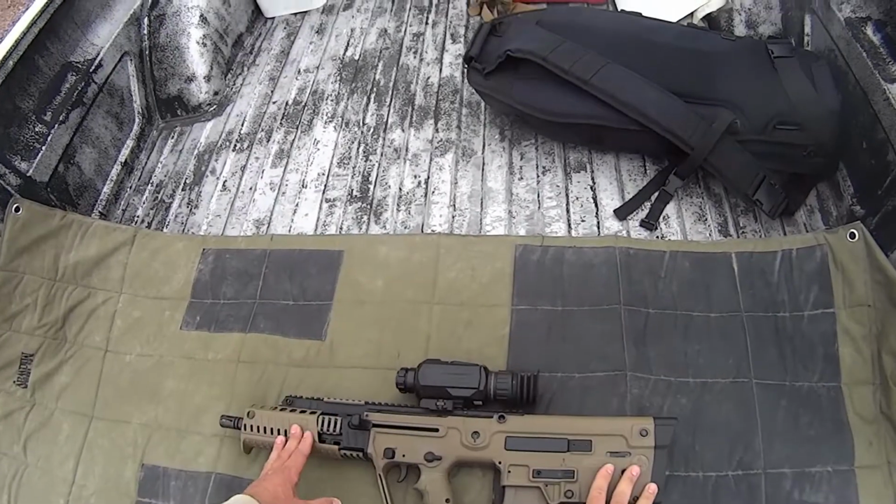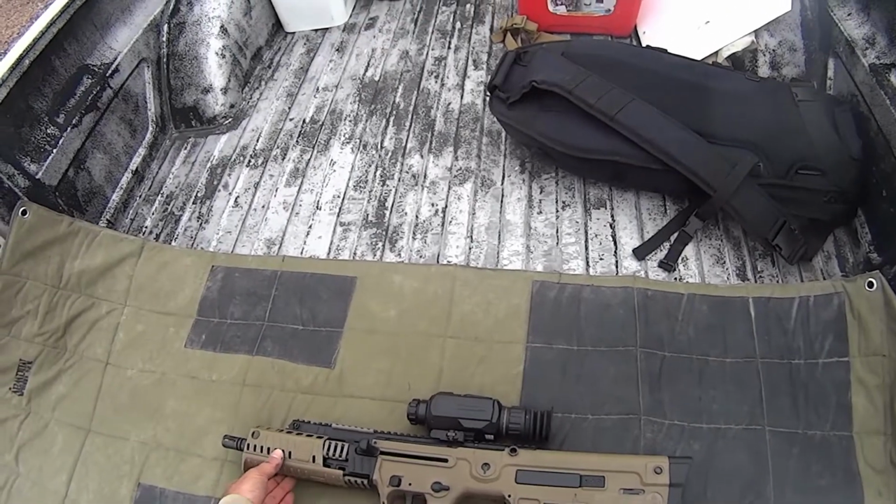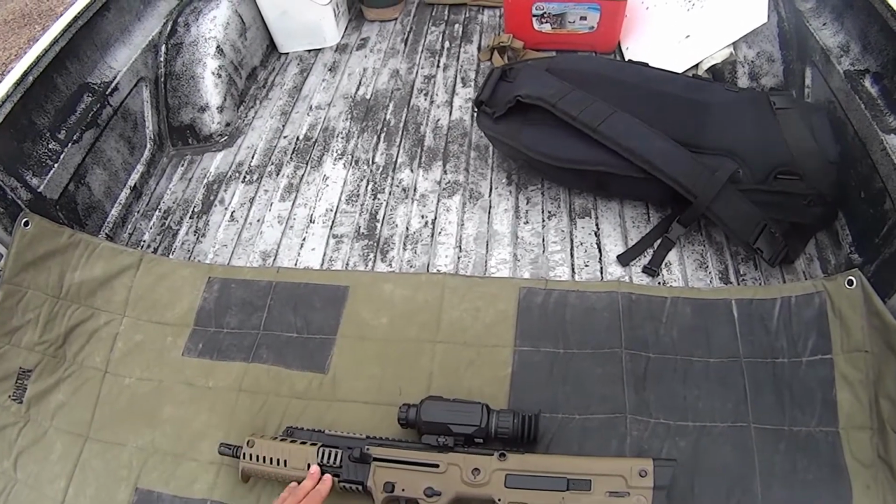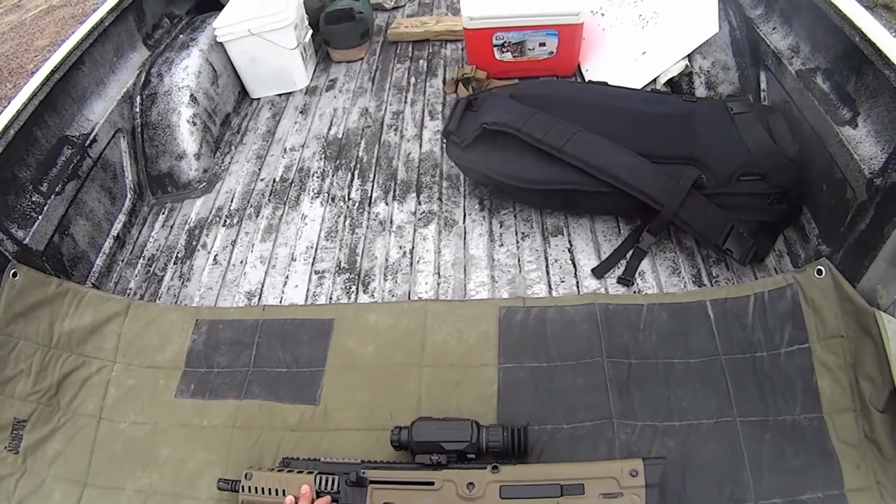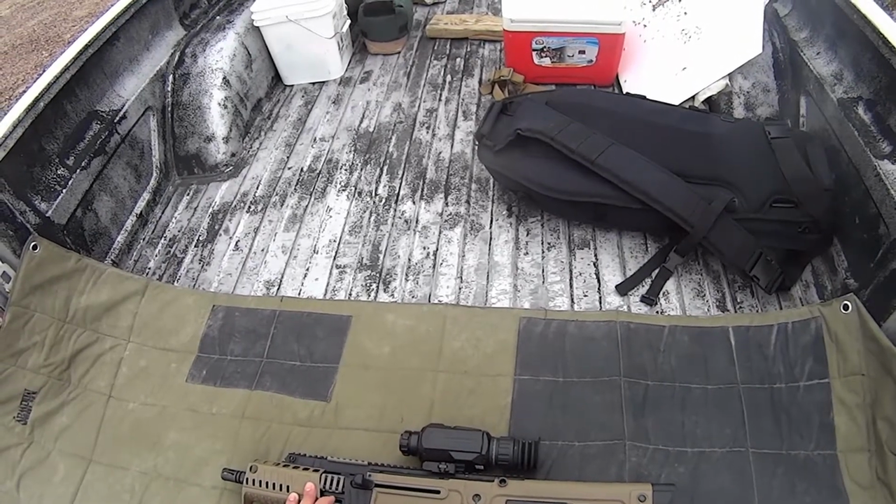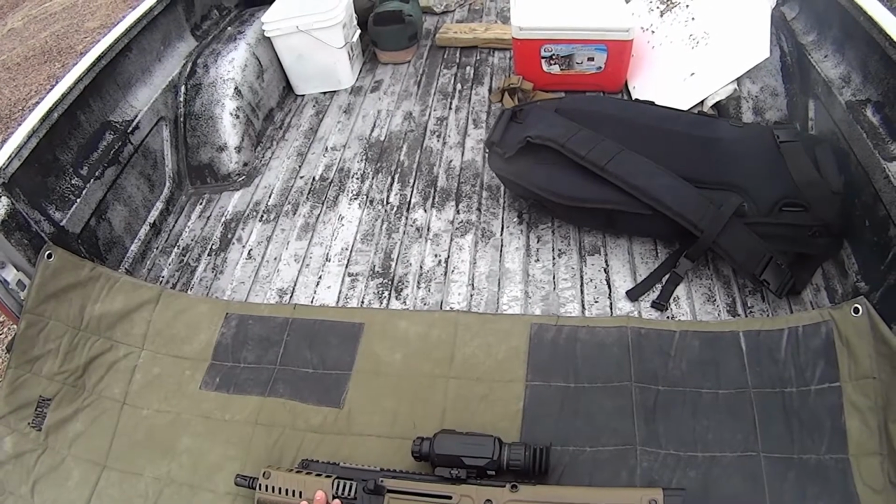Alright, so this has been a little bit of a look at the ATN THOR-HD. This is the 2-8x 384 model with the 25mm lens. Overall, seems fairly solid for the money. ATN lists identification range at 250 for a human, that's where you can make out arms and legs, features basically, and 400 for recognition range, where you can basically just tell that's a human silhouette.